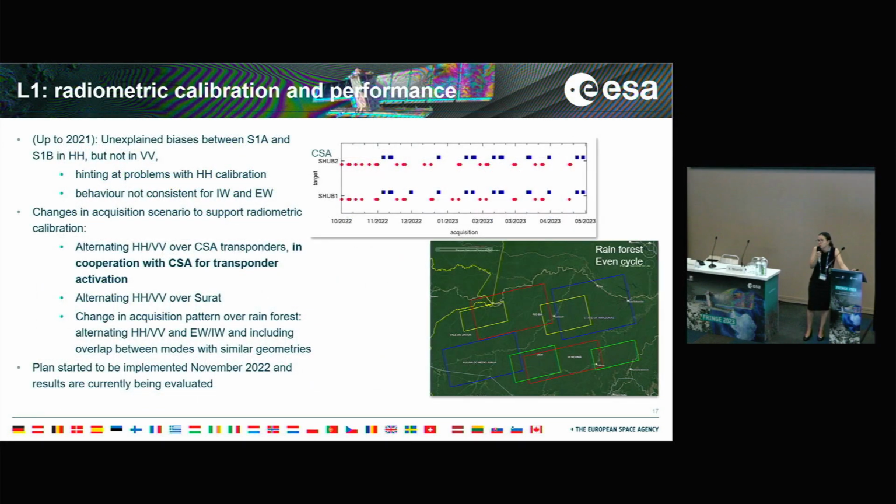We also try to improve our Calval approach as we go. In particular, recently we have been trying to tackle an issue that is known, which is a slightly worse calibration that we have for the HH polarization, and also some inconsistency in the behavior that we have across the modes for this polarization. So in order to try to tackle that, we have recently changed a little bit the mission acquisition over some specific targets, in particular over the Canadian transponders, also in comparison with CSA for the activation of